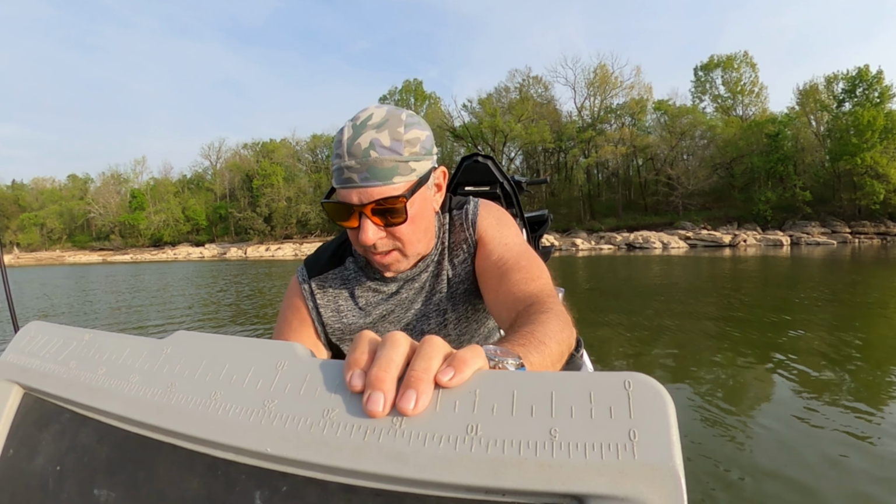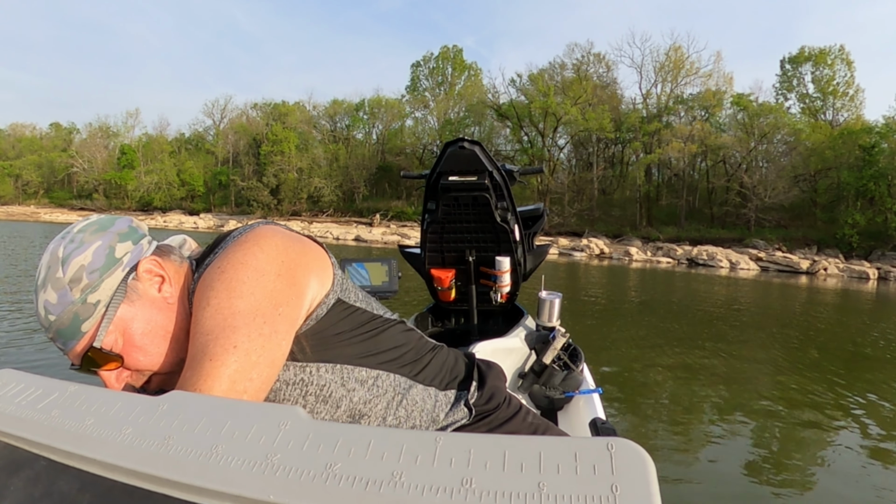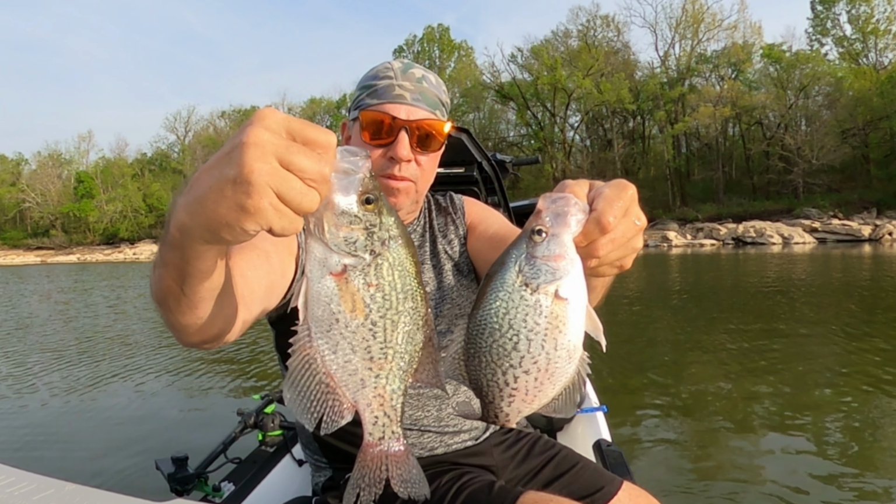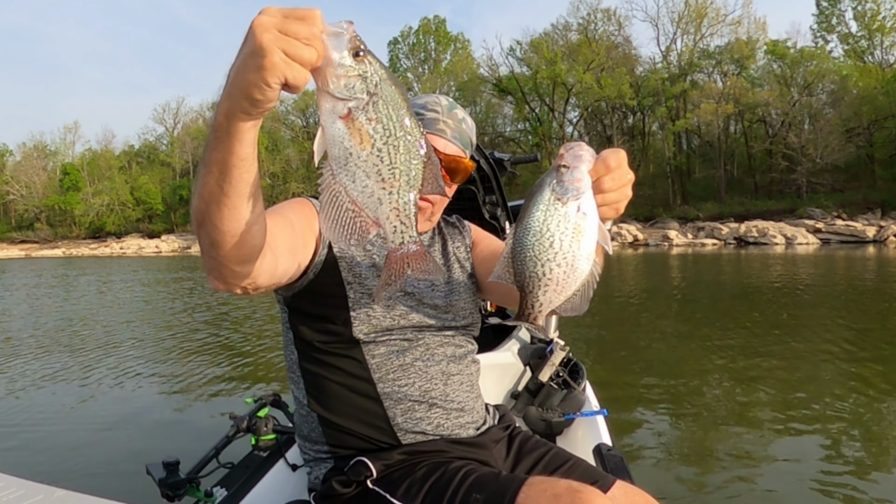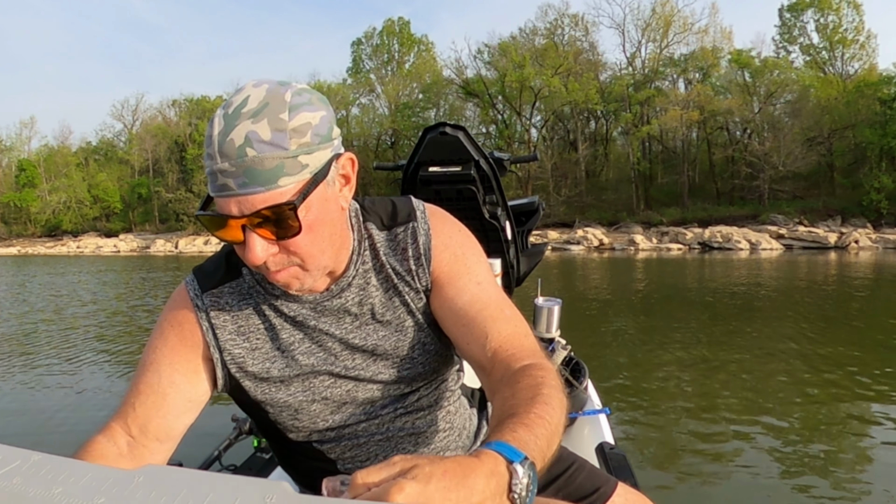The camera went off, but anyway, we got our 2 for dinner. A couple of nice ones for dinner tonight. I mean, big old slabs. Both of them males, been on the beds, so they're out feeding up. We'll take these home and eat these, and then right now we're gonna catch some bass.